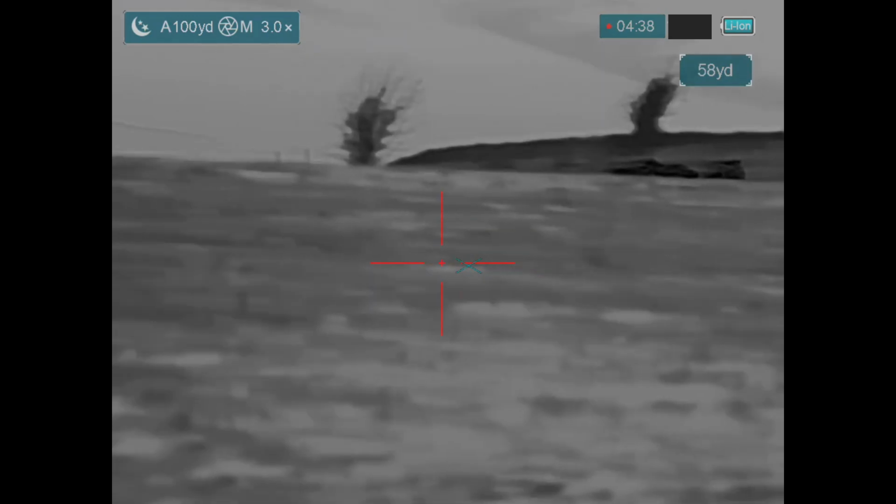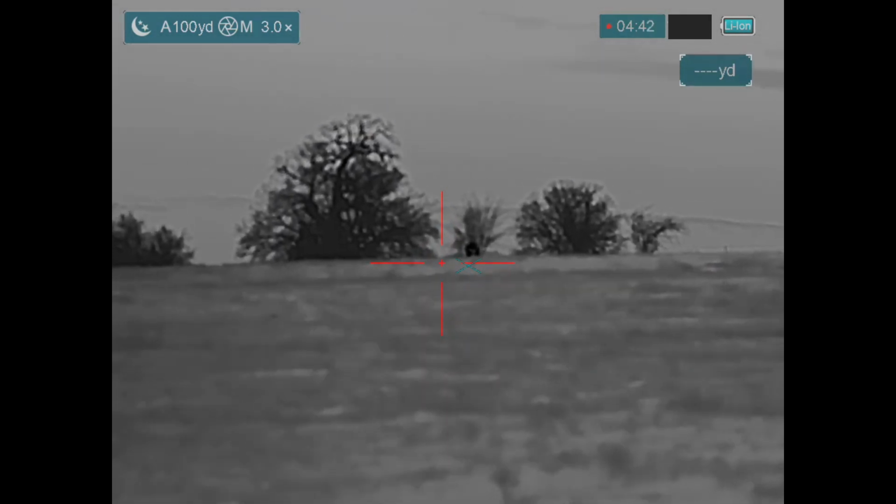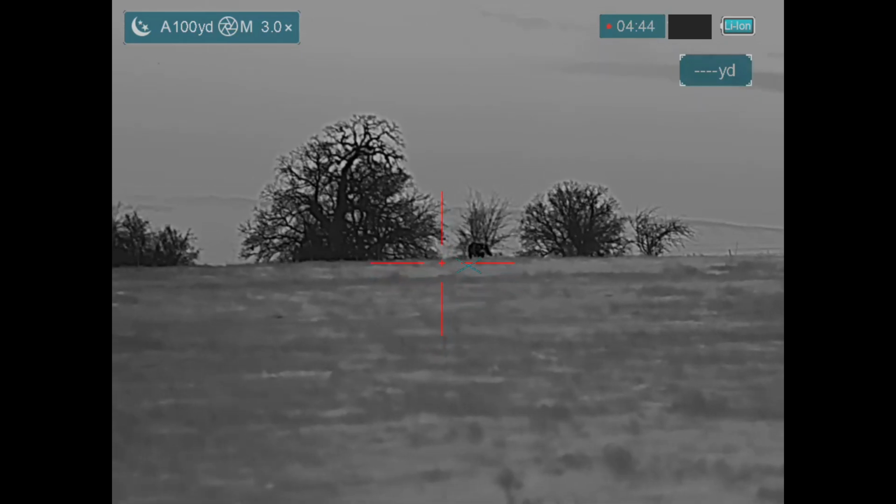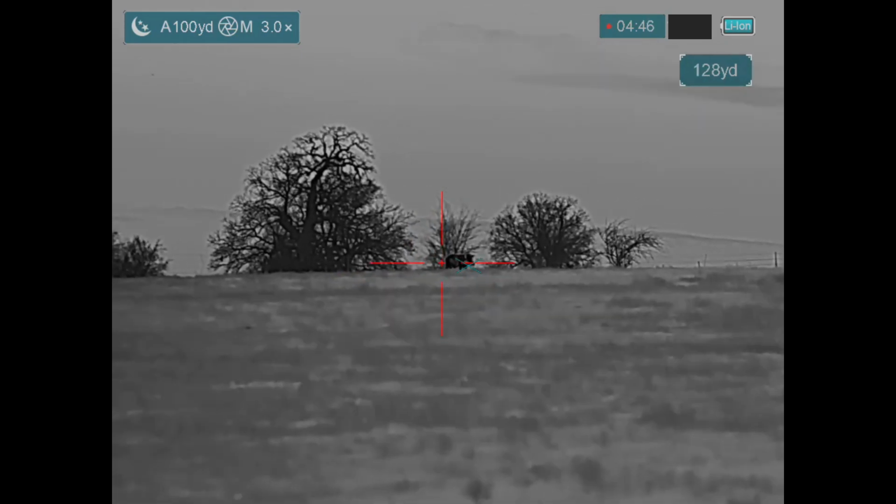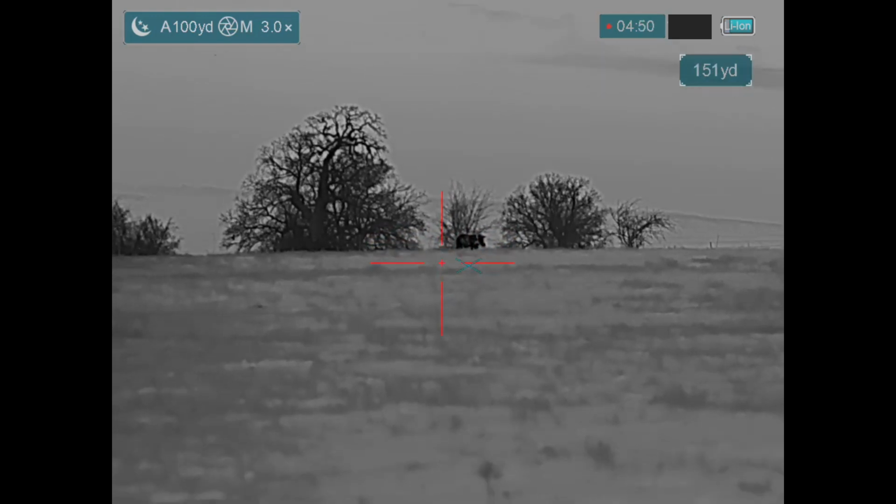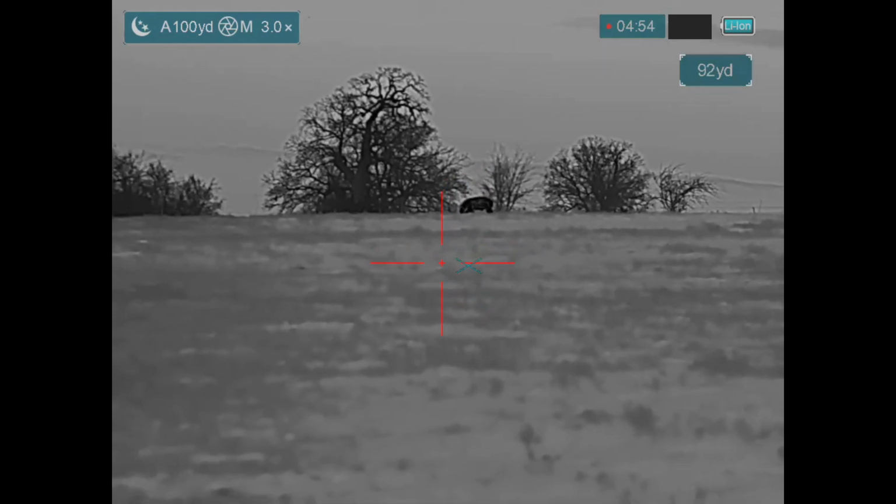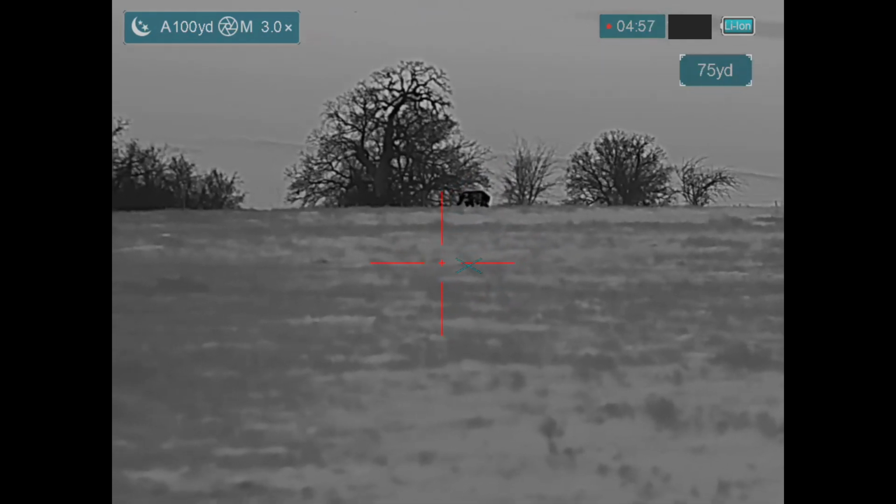Now here I've moved up quite a bit. I've got cattle off to the right. The hog is at the top of the hill. Let me get that in focus. Now this would be a good shot. Hog's out there about 150 yards or so. But I'm aiming skywards, and if I miss, that bullet's going to parts unknown, so I'm not going to take the shot over the horizon.